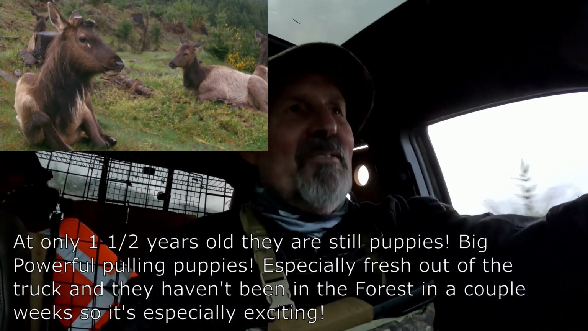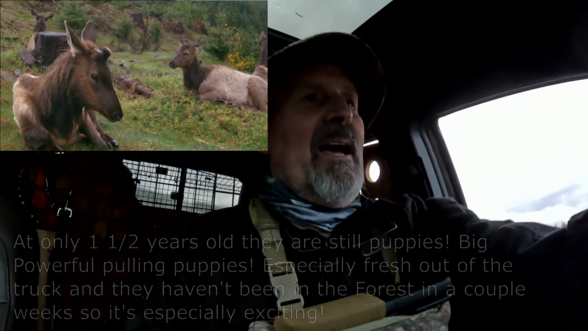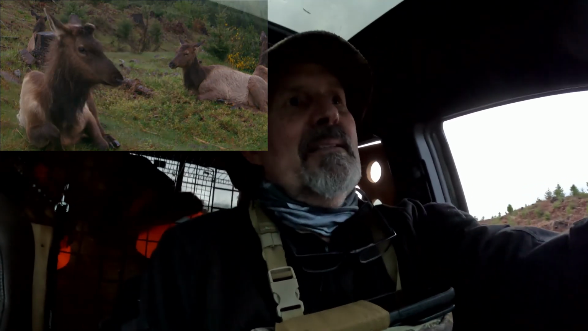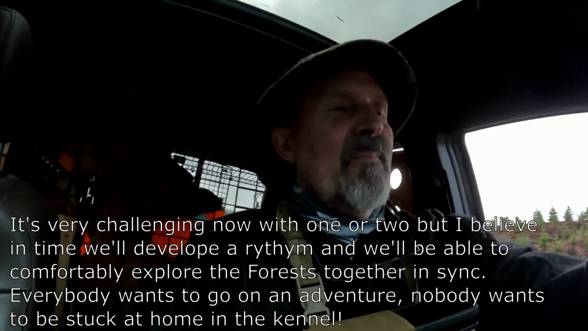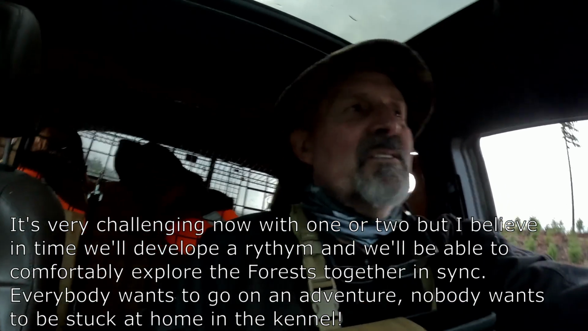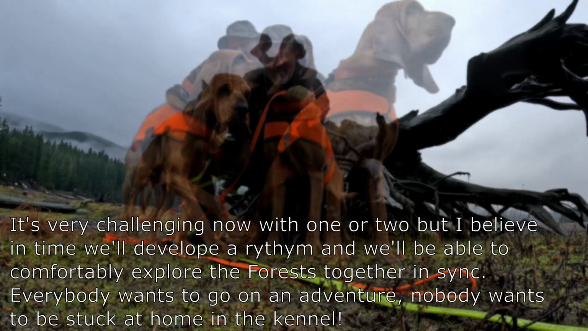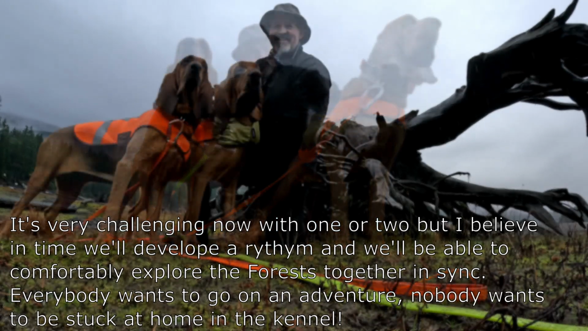See, it's tough with one. With two, it's even more challenging. But I want to get them both in the habit of going with me. It's fun to have them both. But yeah, there's going to be some challenges without a doubt. Running 2 bloodhounds at once on leads is tough. It's tough, but we can figure it out, can't we? We'll figure it out. Everybody wants to go.